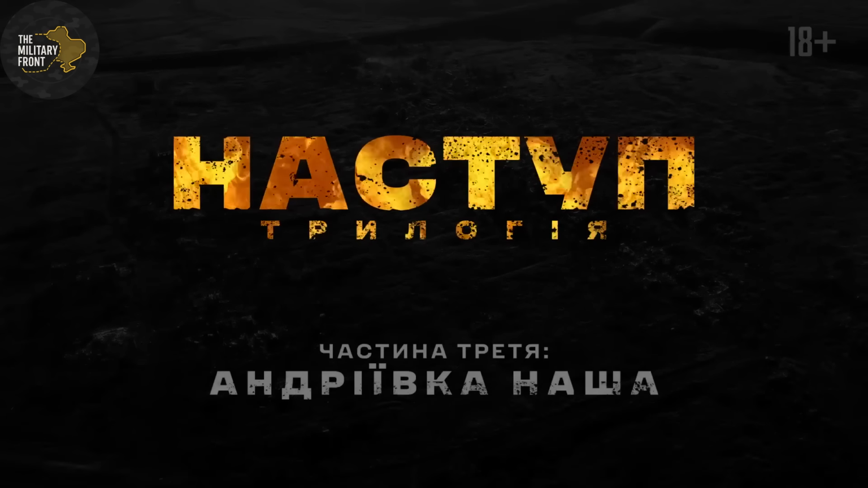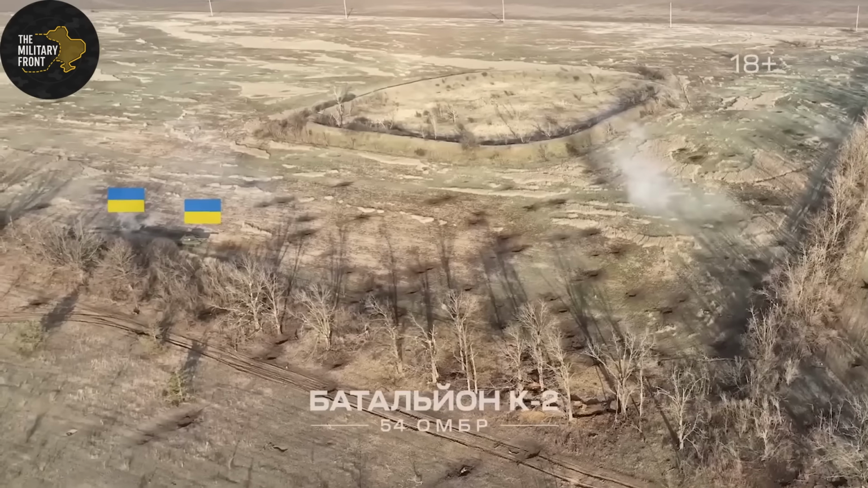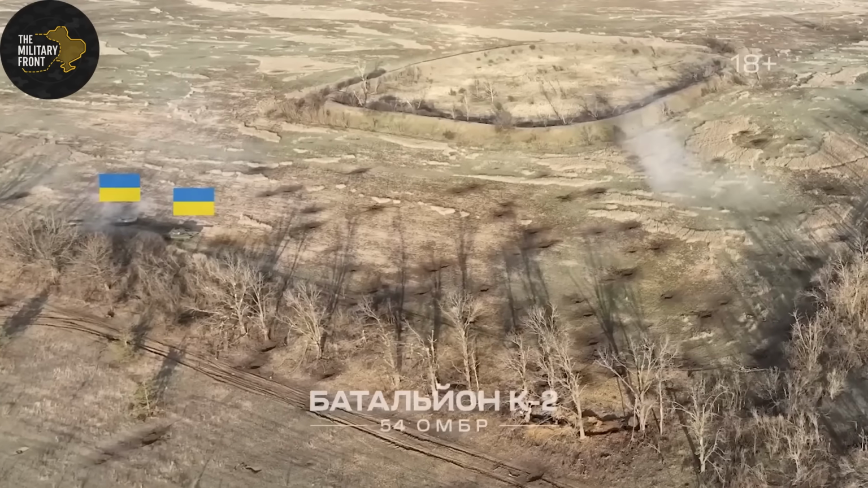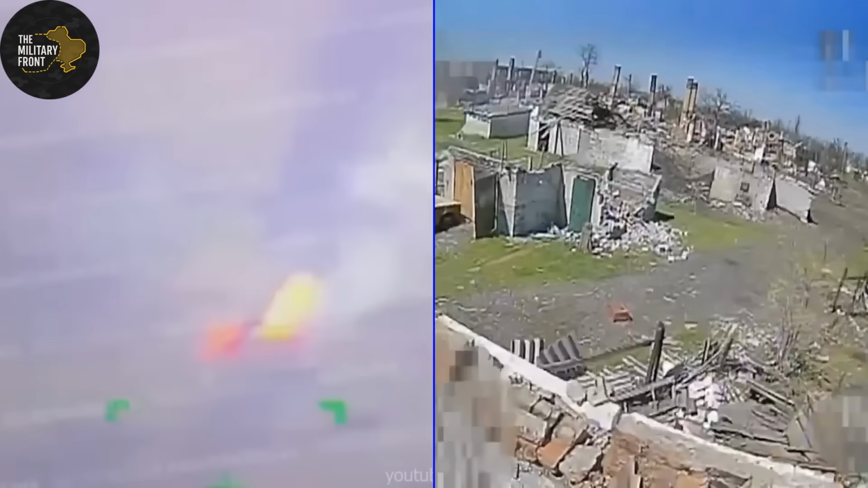This achieved extremely limited success. Finding a small, fast-moving drone at night proved nearly impossible, even with thermal cameras. It's like trying to shoot a flying mosquito in a dark room.